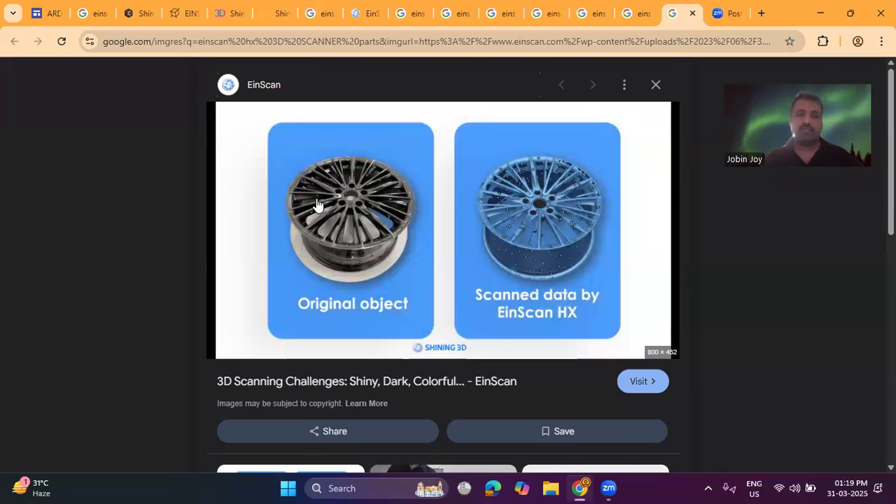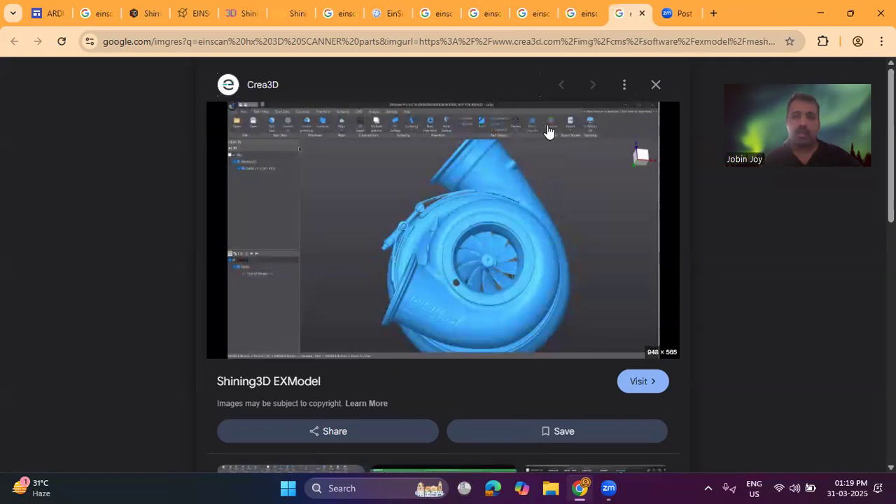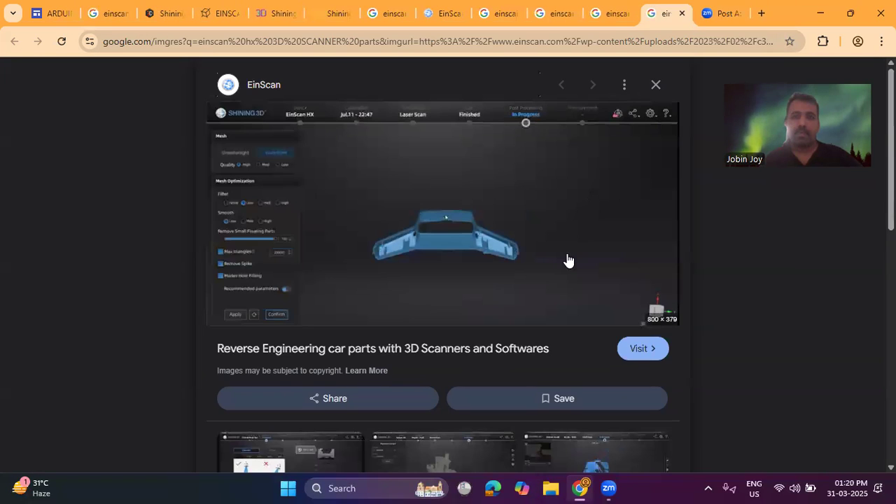This is another image representing the original object and the scanned data by Einscan Hx. See, the original object and the scanned object are exactly the same. Then this is another image representing one scanned file in the software. Again, this is another file, another 3D model. This is again another file showing the scanned file in the software.